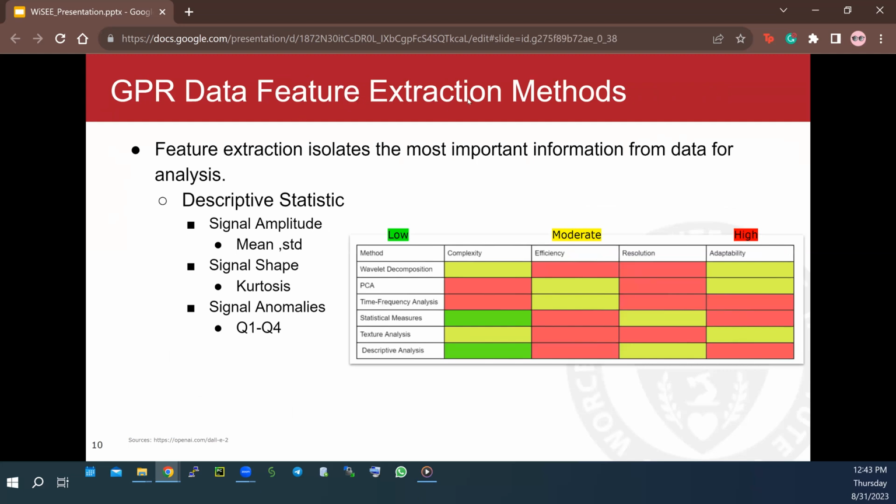Now, there are many ways to extract model features from the GPR signal. These methods could be considered as wavelet decomposition, which basically breaks down the signal into different frequency parts. PCA reduces the data dimension for easier handling. Frequency analysis shows how the signal changes over time and across frequency. And simple statistics and texture analysis use basics like mean and variance to spotlight the data trends.